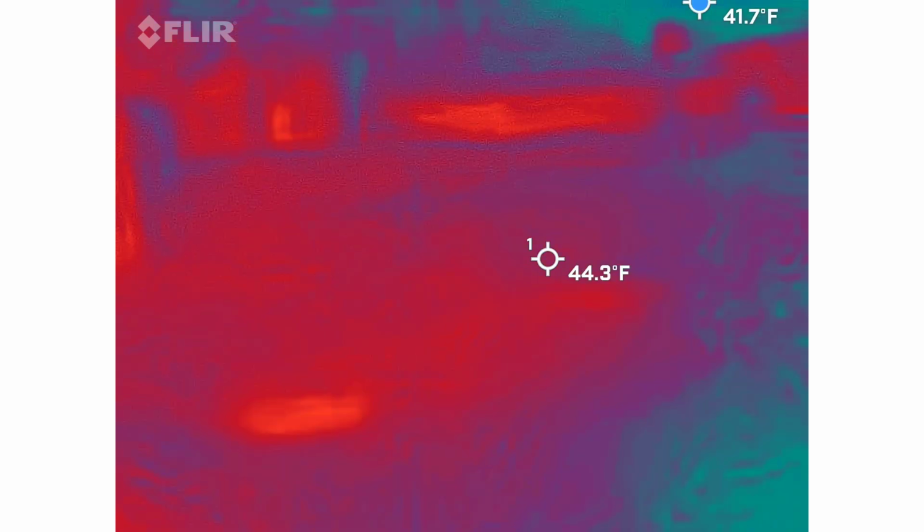I saw his head above the wall. Oh, yeah. That was awesome.